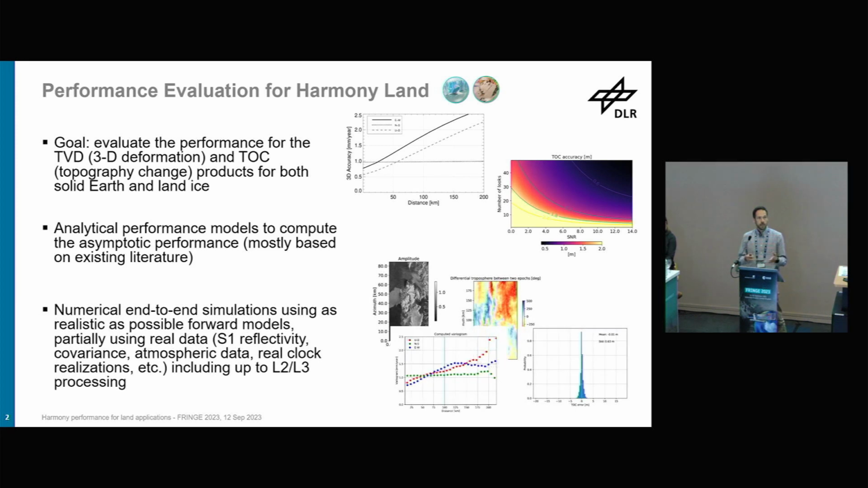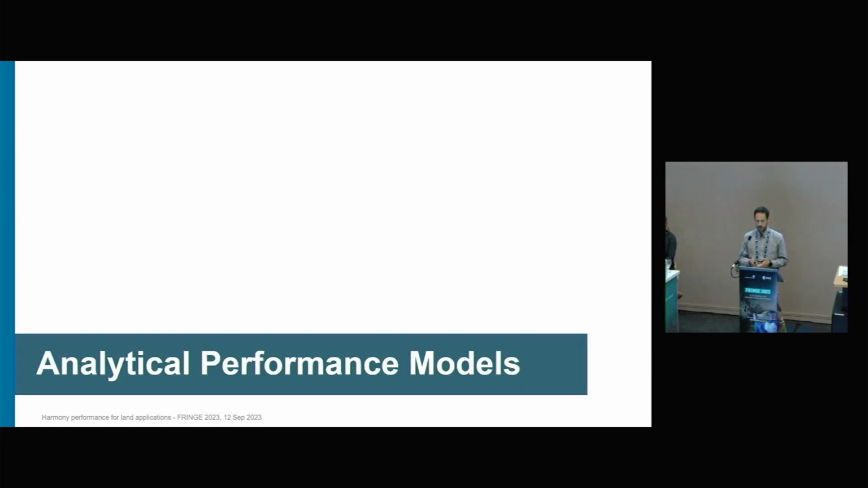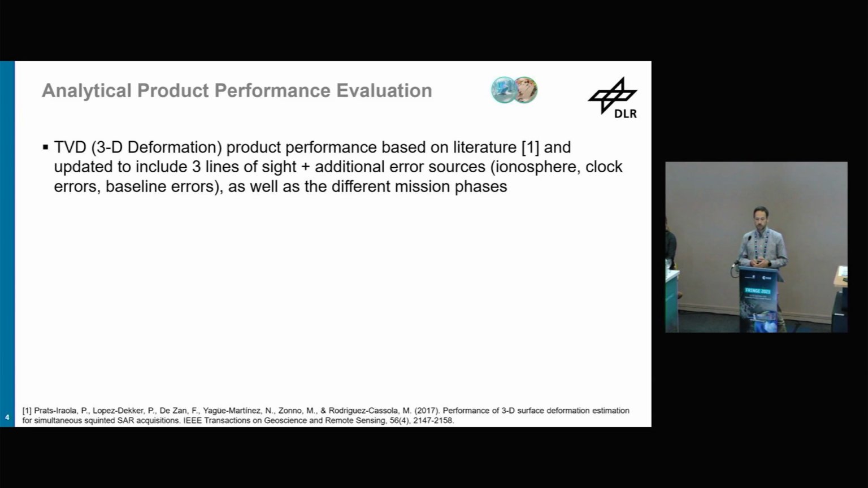But we have also done more quantitative analysis by exploiting end-to-end simulations. In this case, by using forward models to simulate the data, then going through a simplified processing, and then comparing the results of this processing chain with the inputs that we provided. This presentation will go through these 2 points: the analytical performance models, and also the results of the end-to-end simulations. So I start with analytical performance models.